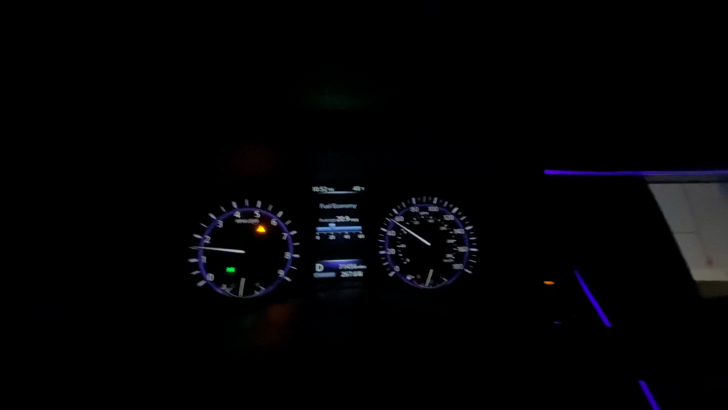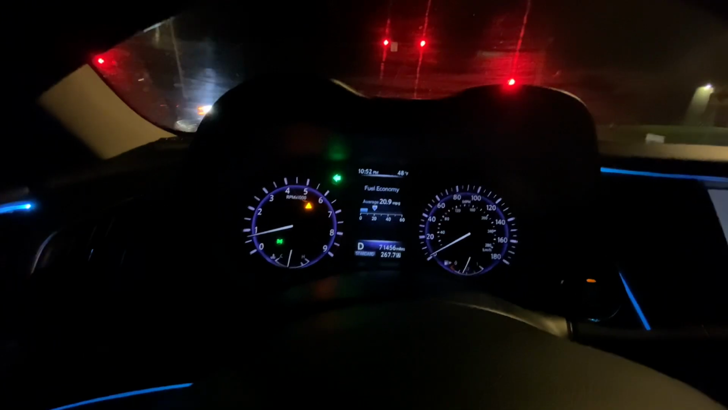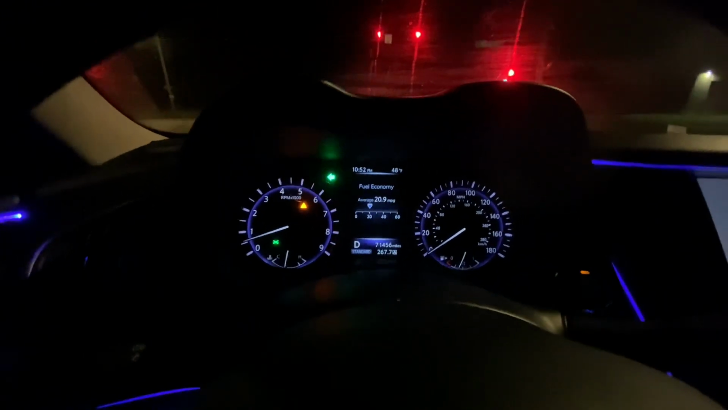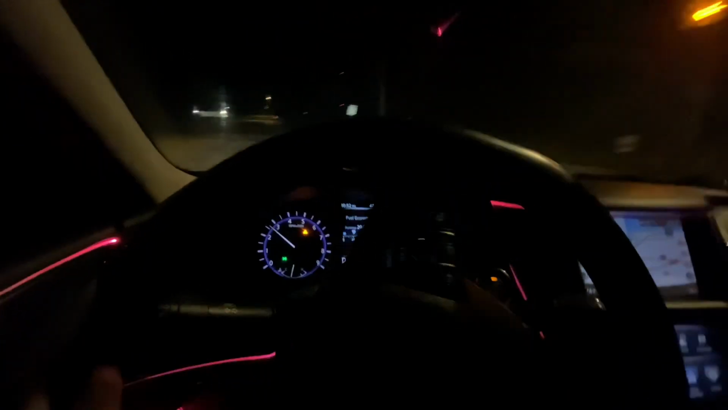I just way prefer to have my shifters right behind the wheel here rather than down here, but that'd be another thing I don't like about the car. Yeah, there's not really much else. Just some small stuff. I guess the transmission could be a big issue, but I plan on maintaining my transmission, so I'm gonna change the fluid pretty frequently.